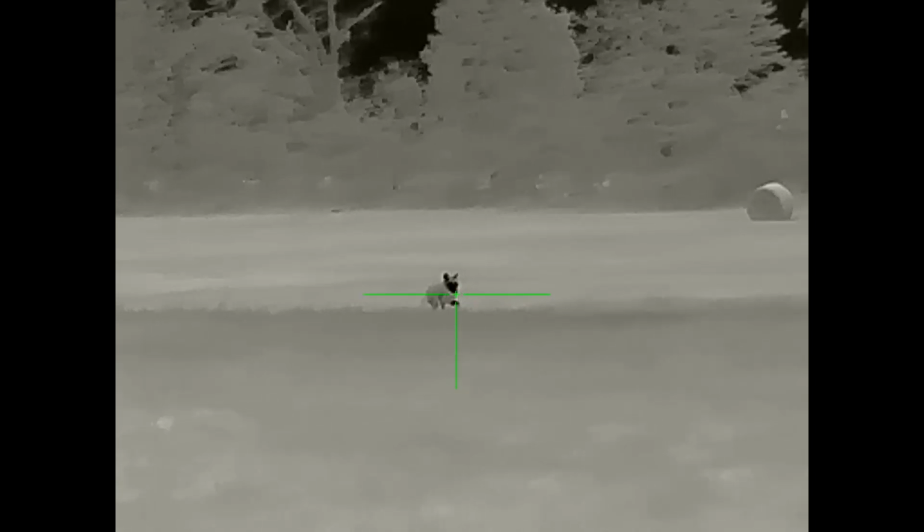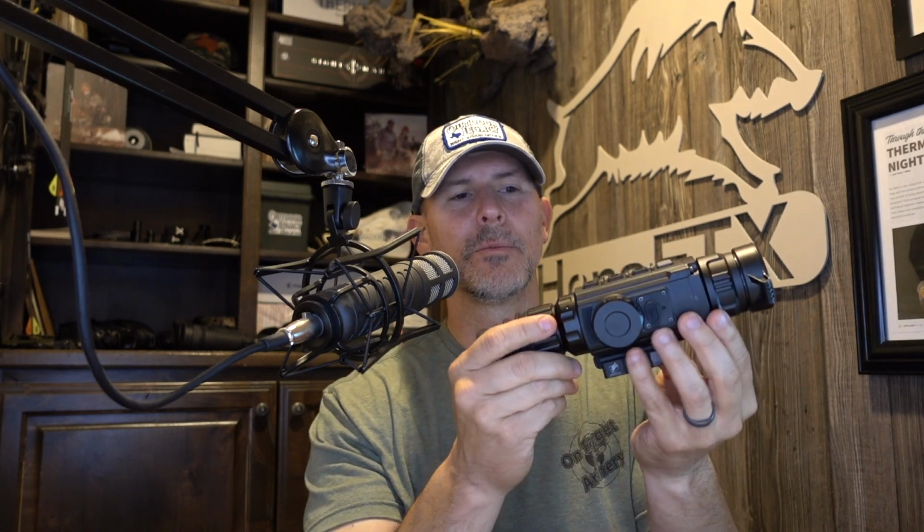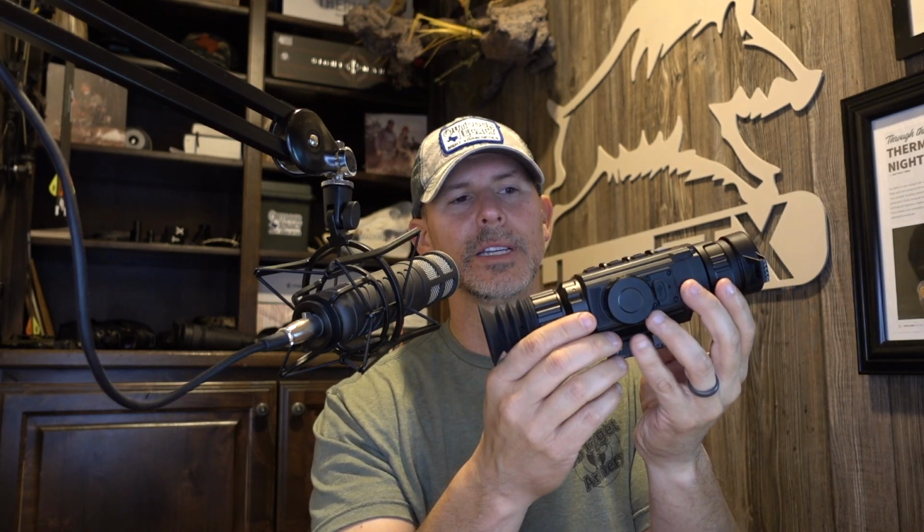I want to do a little bit of a walk around with this scope, and we can talk about the mounts while we're doing that. As you can see, the size of this, if you're familiar with the iRay Bravo, is very similar. Sorry, putting the battery cap back on while I'm talking. The Bravo might be a little bit bigger, a little bit taller than this, but it's got the 4-button layout on top, similar to the Ricos.